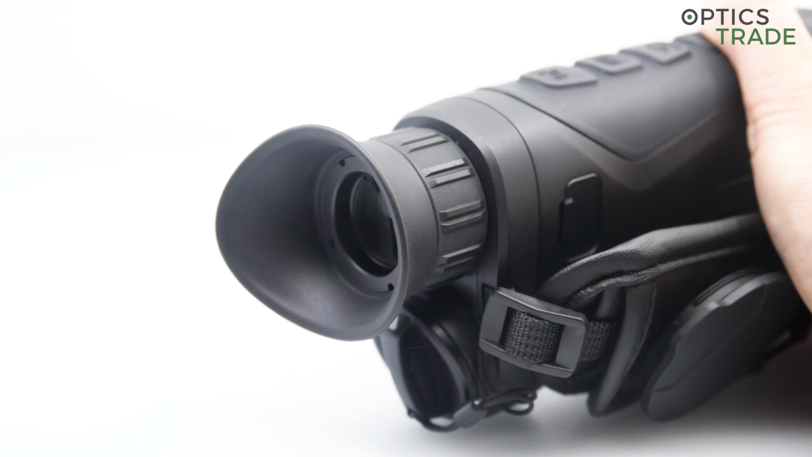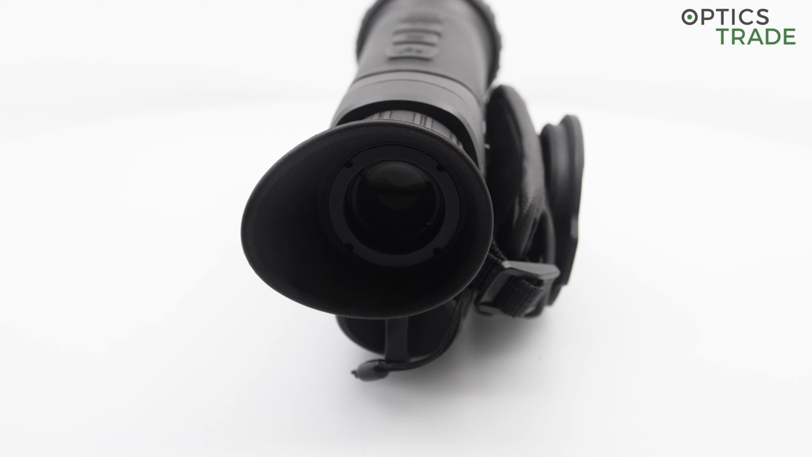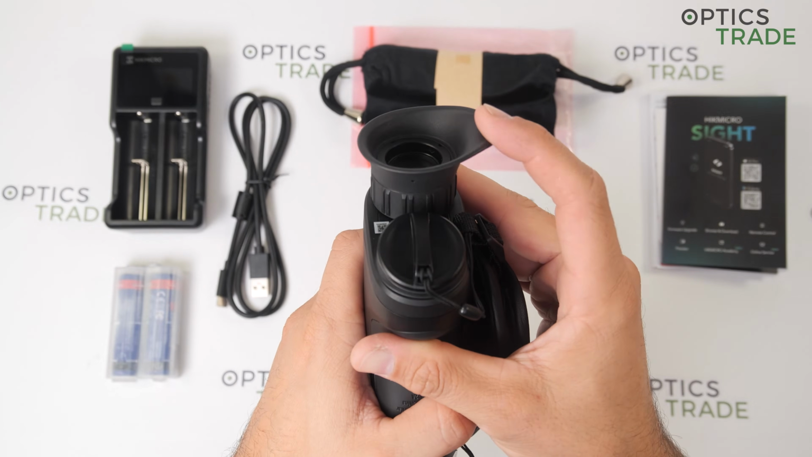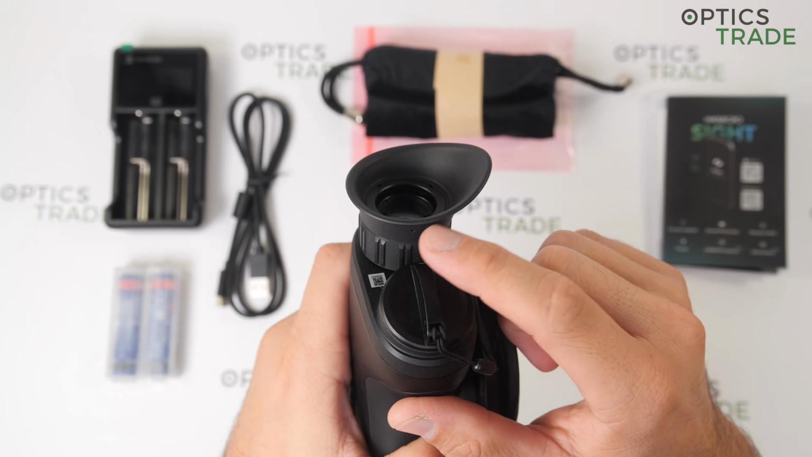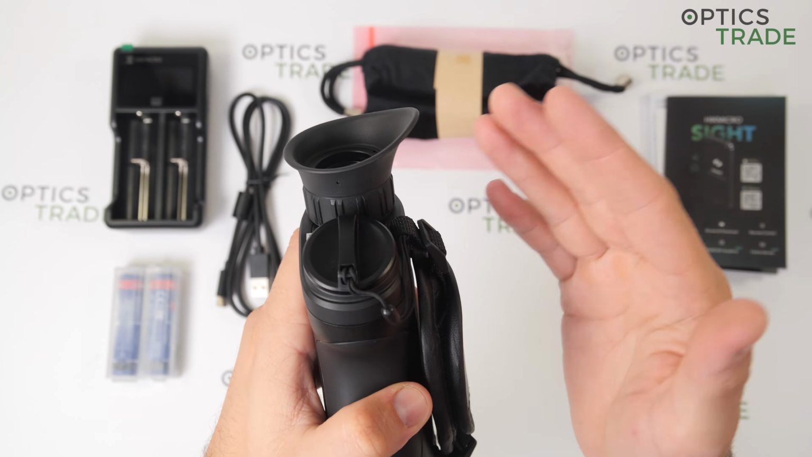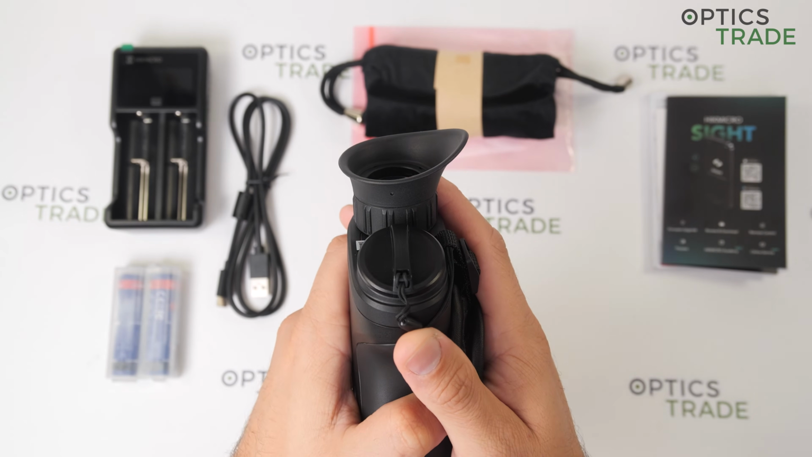And this piece here, which stands out, acts like a protection against external light when you look through it during the day, but also during the night, so that no light of the display goes away and you would be easier detectable.